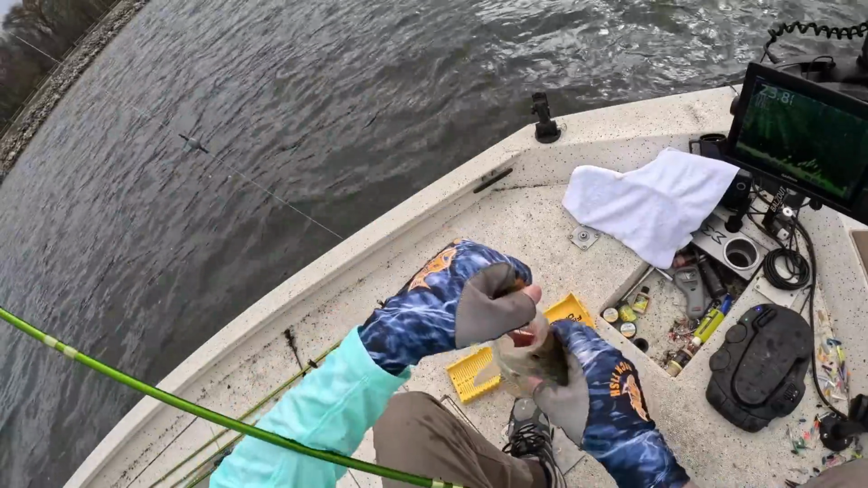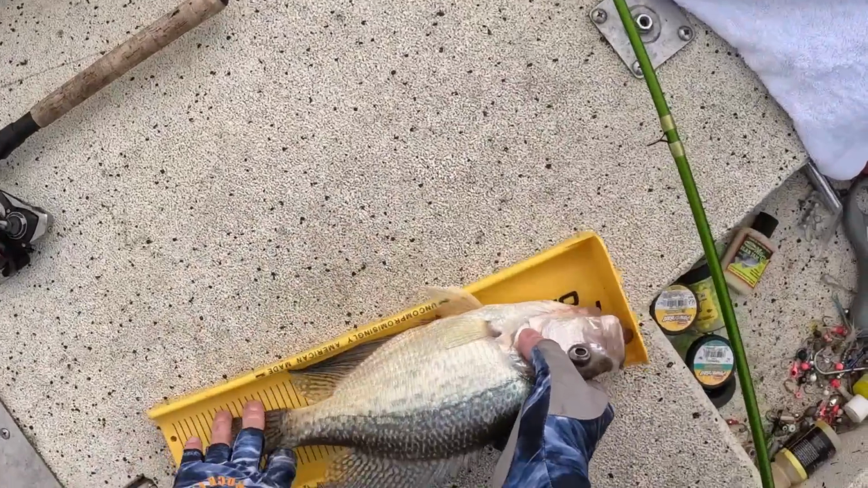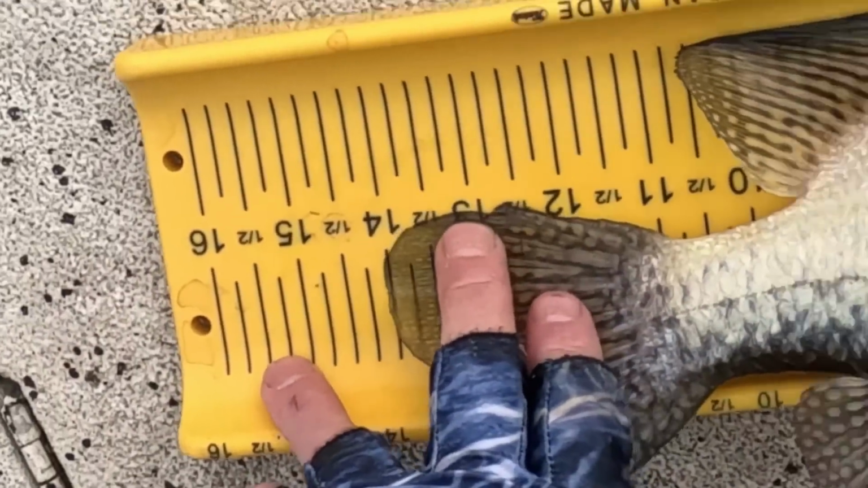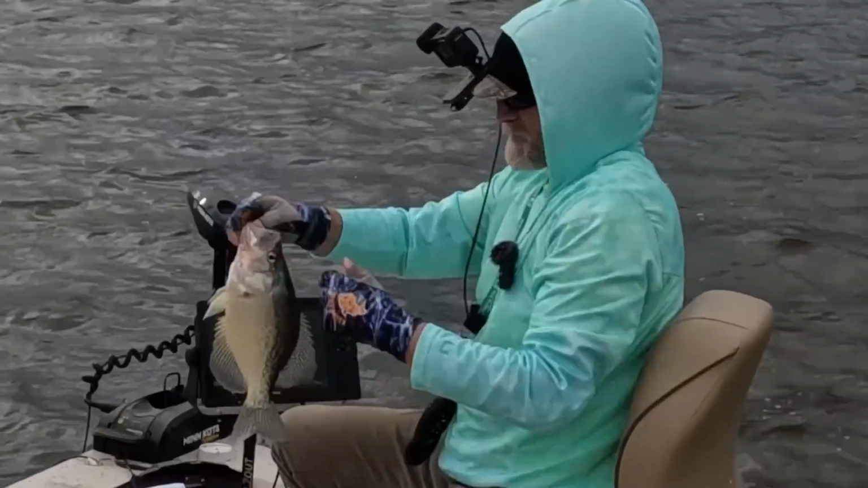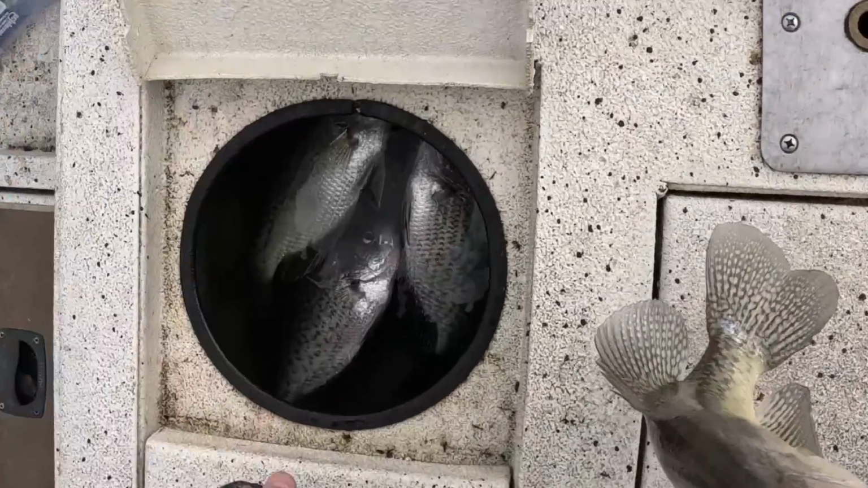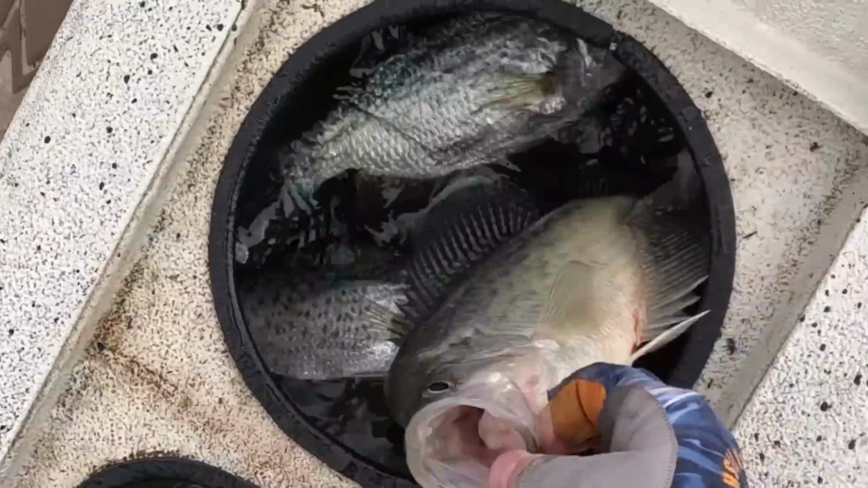Get in the boat. That's a better one right there. Look at that. Sucker's right at just over 14 inches. Black crappie, yes. See what we got in there. 1, 2, 3, 4. That makes 5.